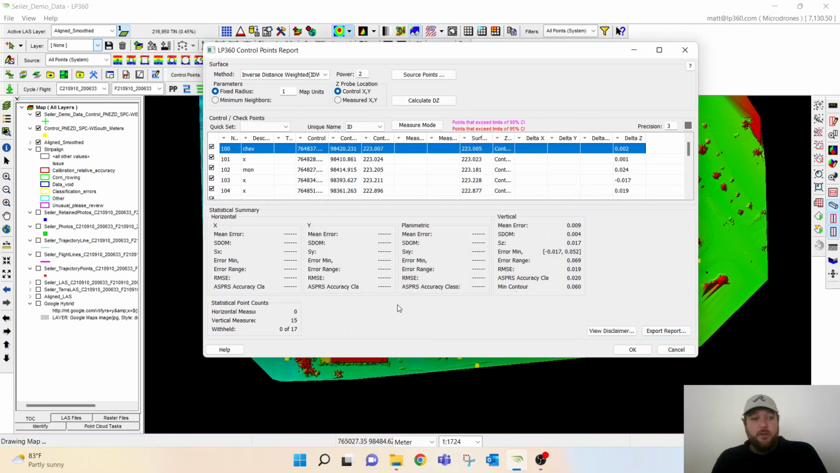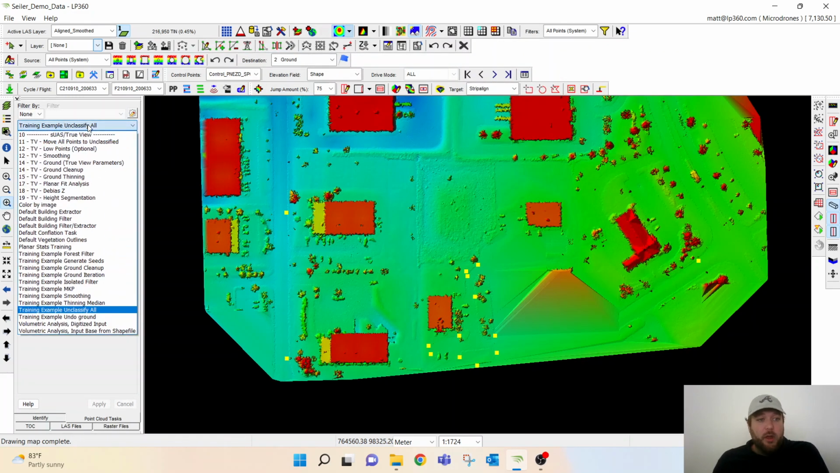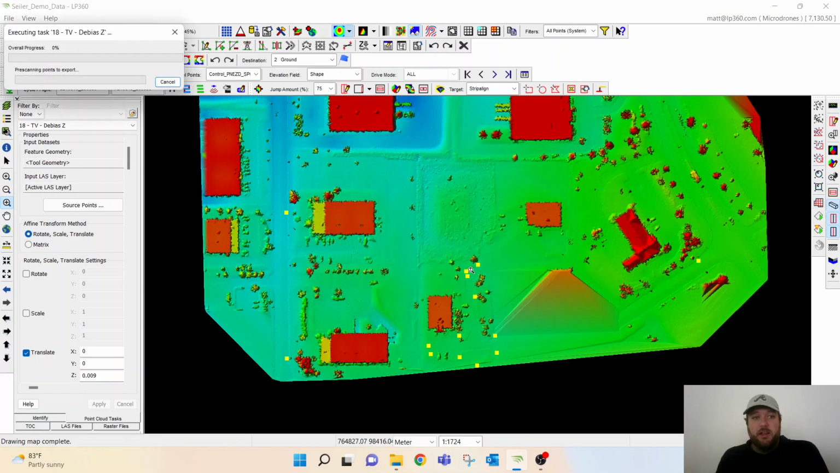I'm going to click cancel, and we can navigate to our point cloud tasks and run through our debias to Z. In this case, we were 0.9. Click apply, and then we'll assign this point cloud task for the entire project. Click yes, and it's going to make us a new point cloud that we can then run this report on again and see how the accuracy lines up for this particular project.